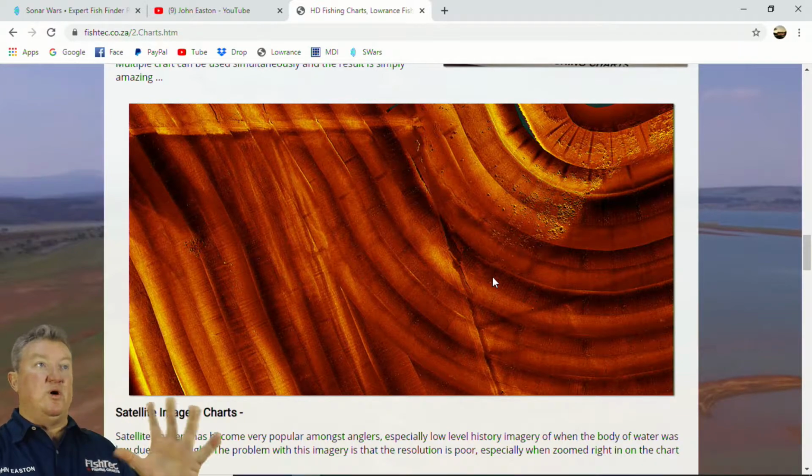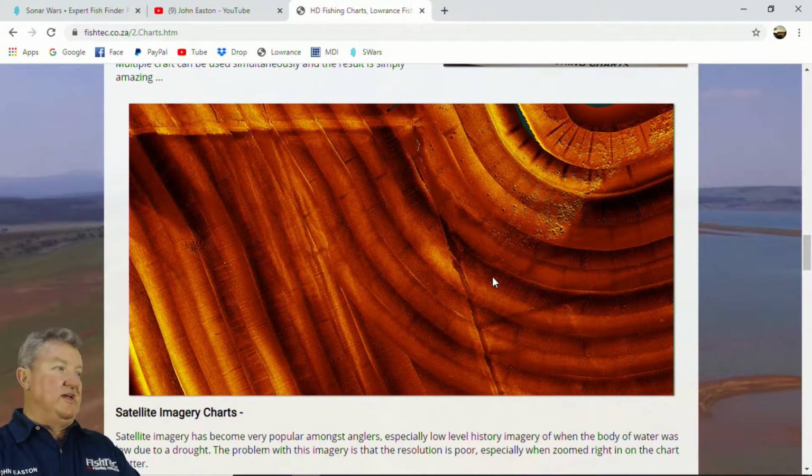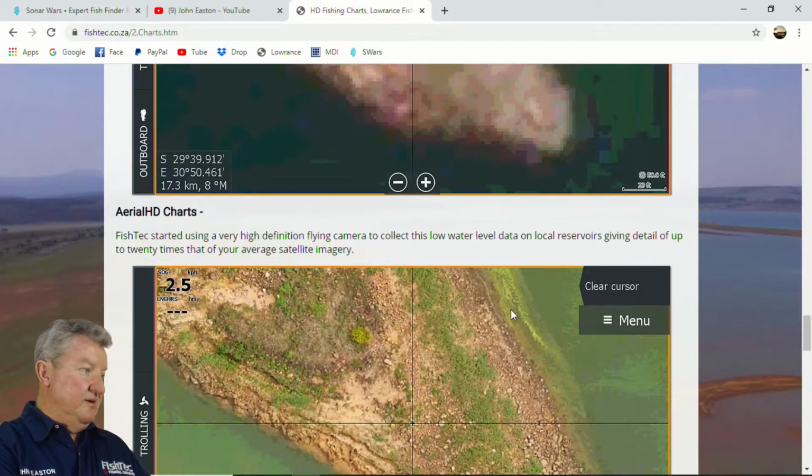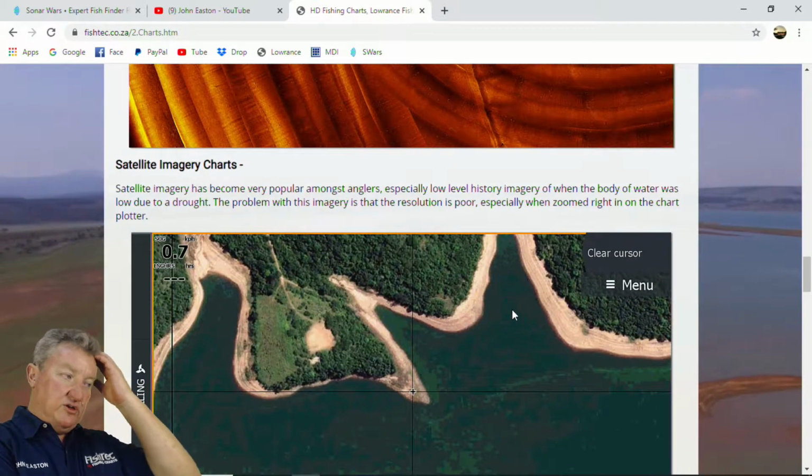Okay, so we're done with what to buy in 2020. I know these things are not cheap, guys, but you wanted to know what's the best. That's the best.